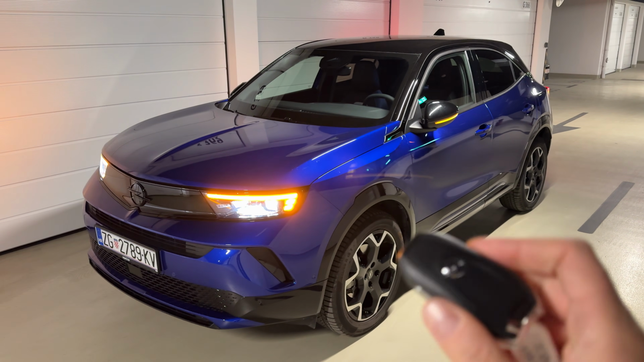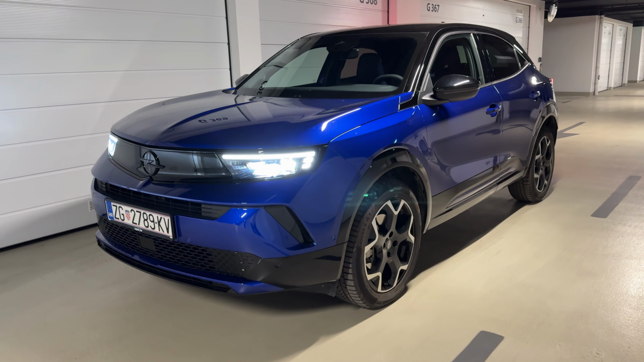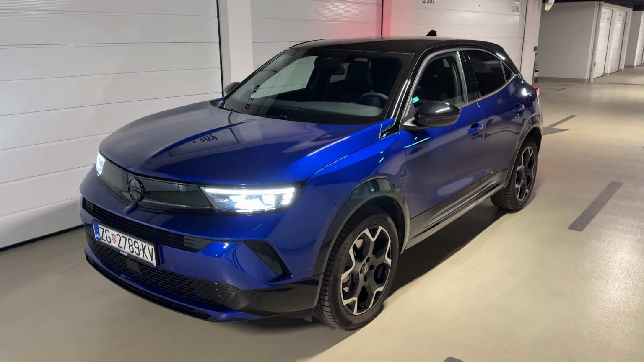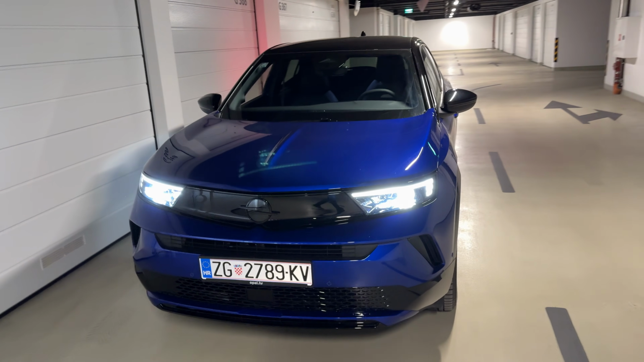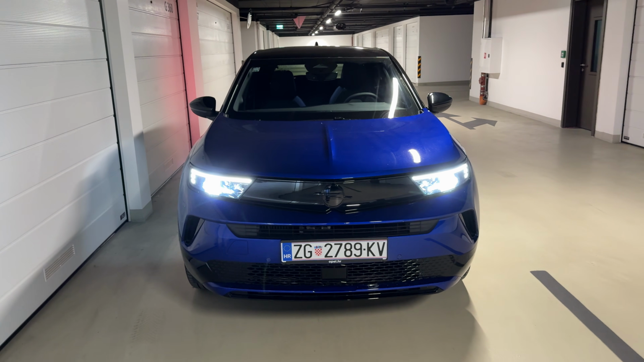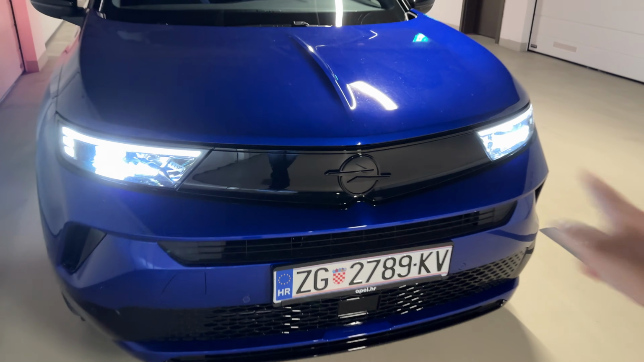Today I am taking you on a night point of view drive with this car. This is the OPEL MOKKA Facelift with hybrid 145 powertrain. Now let's start with the design itself. You can see the eye-catching color. It's called COLIBRY blue, and then the facelifted version has got the new front here.